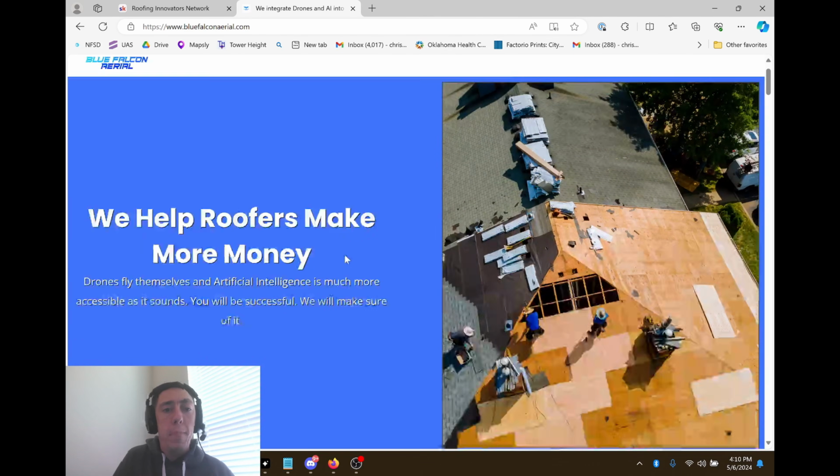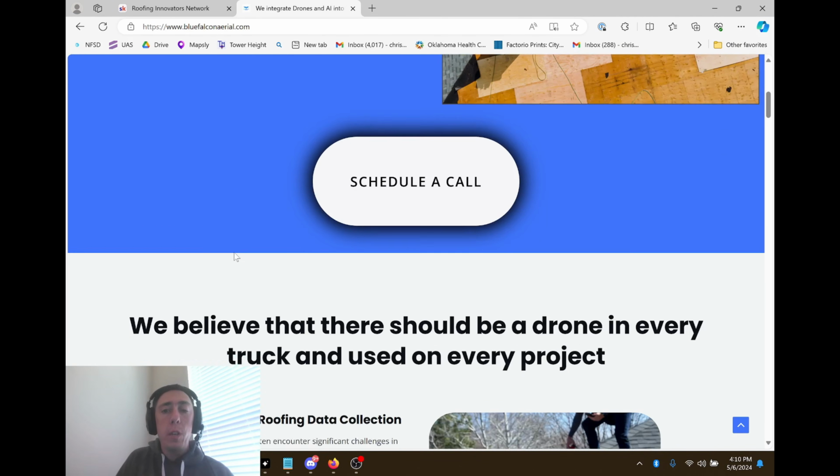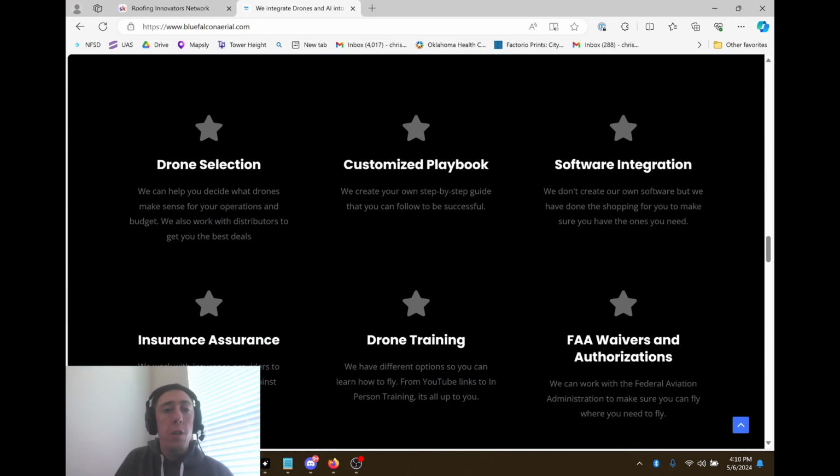And what do we do? We help roofers make money, right? The drones fly themselves, and we partner with a lot of different AI and software companies to essentially bring your company up to speed and into the 21st century. That is the goal. We work with a lot of different people who ensure that you're staying at the cutting edge of technology, and I really think there is a ton of potential in the roofing industry with drones and artificial intelligence.